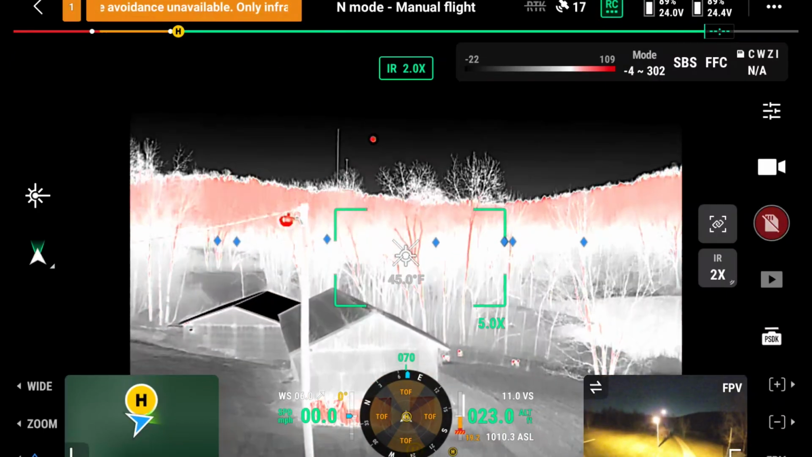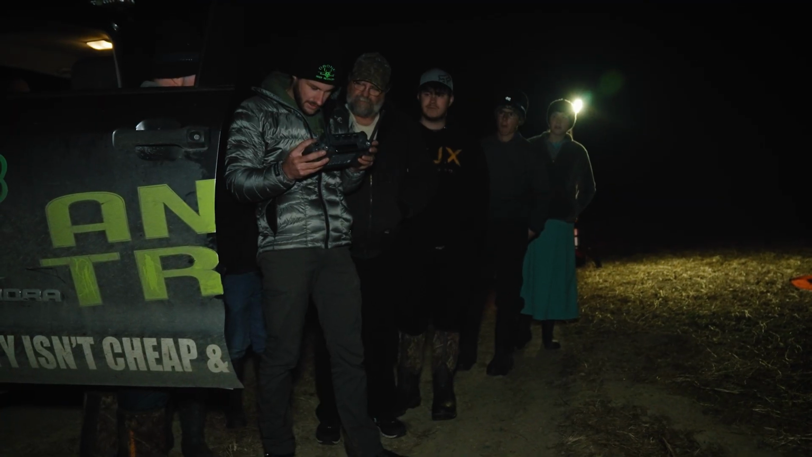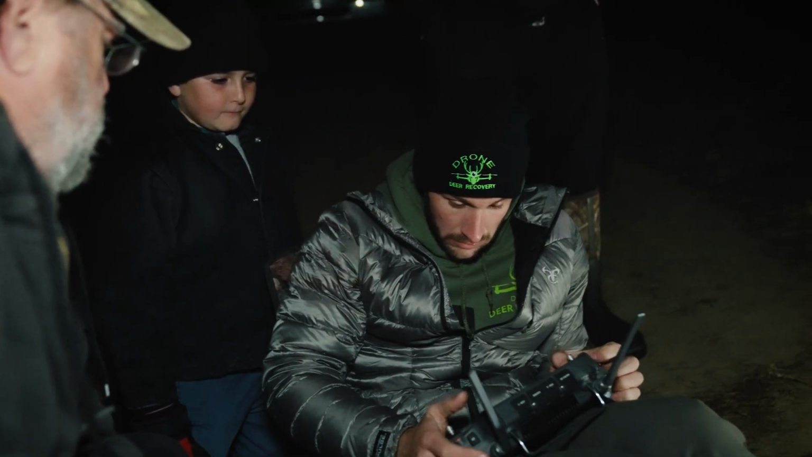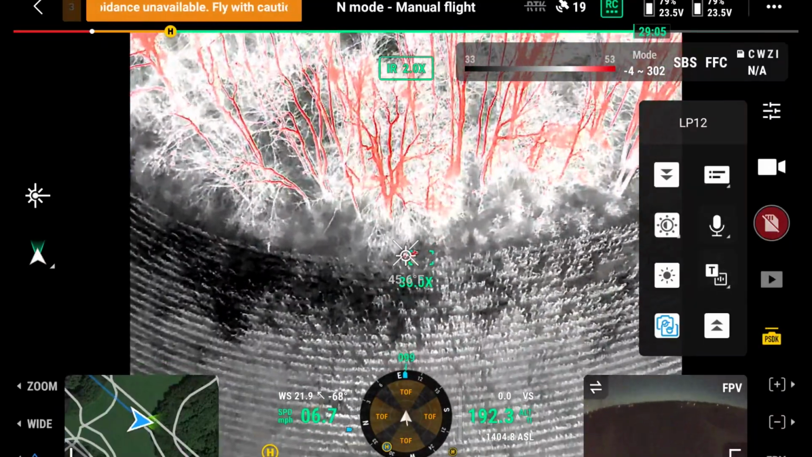And the first thing you do, Mike, when you take off is your thermal drone happens to be facing in this direction, and you're there with a whole slew of Amish kids looking at this screen, like, man, there's something over there. Could it be a deer that's literally a stone's throw away? Yeah. Well, I said it might be a deer bed, because if a deer stands up, you still have heat.